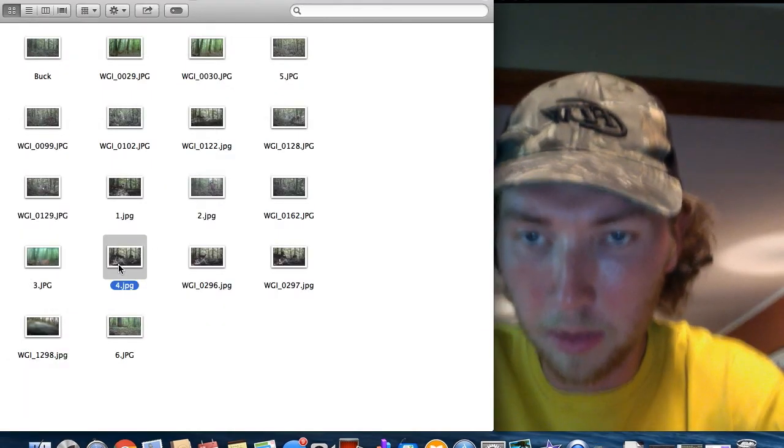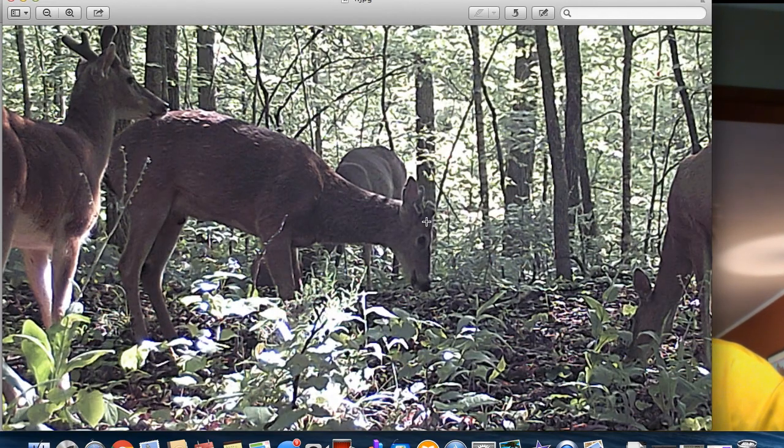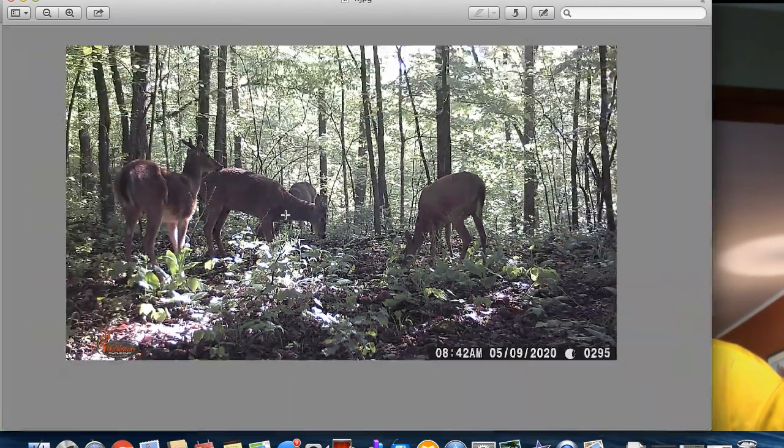And then we've got some. Let me see if I've got the right one here. No, this is a different one, but still, this is a pretty shot. A couple different bucks in this one. That one's starting to split.